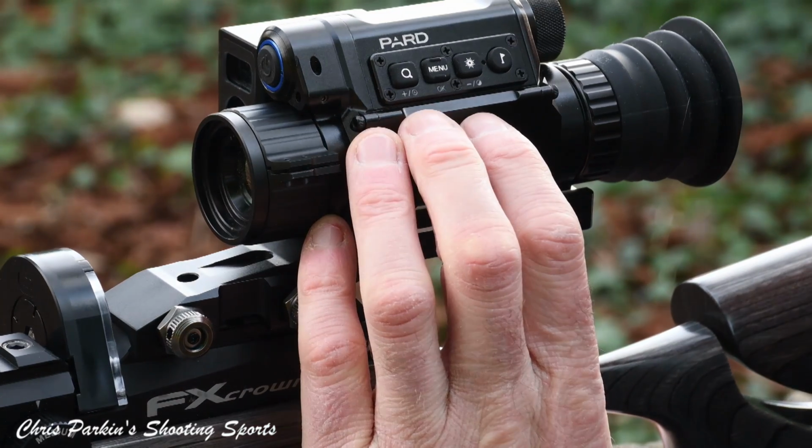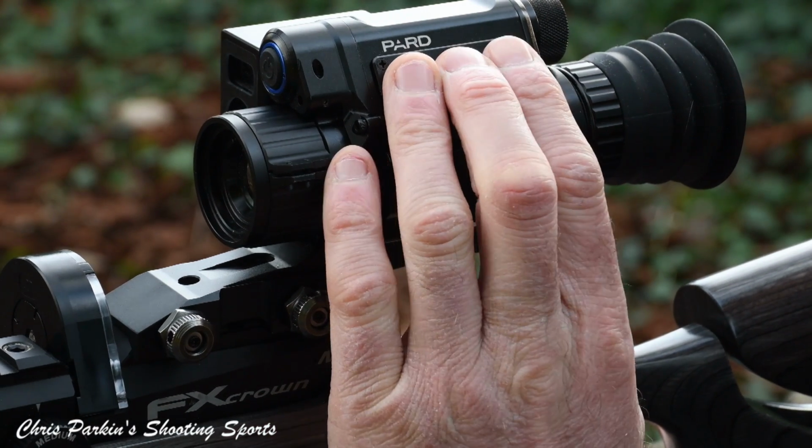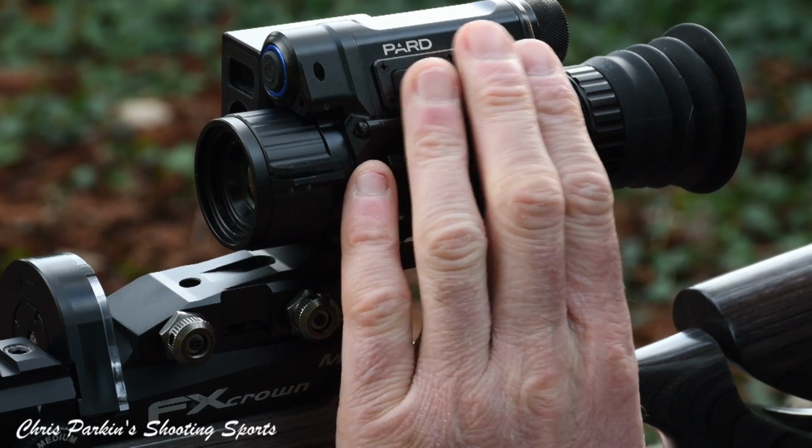Like any night vision or thermal imaging unit, it takes a little while to get used to the menus and controls, but at least the buttons on here are tactile and easily applicable to all 4 fingers.